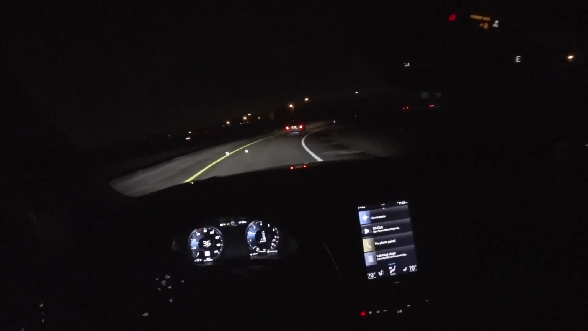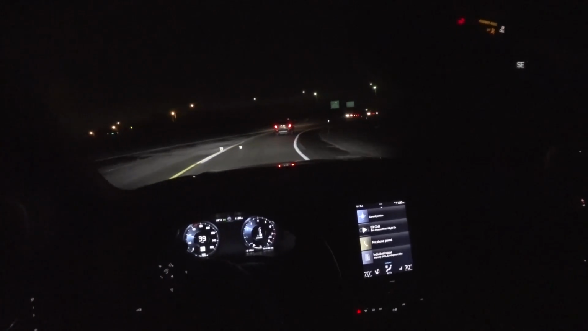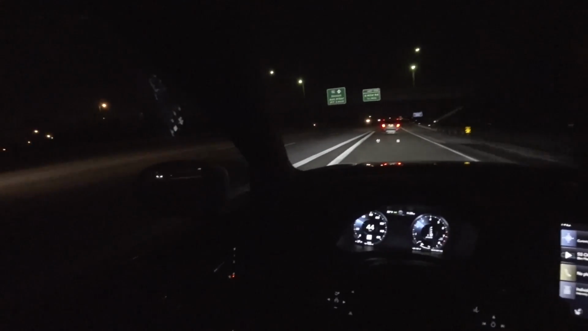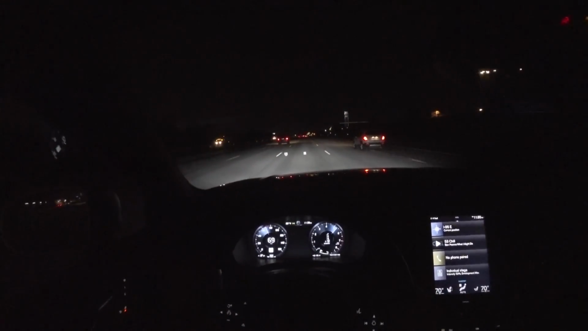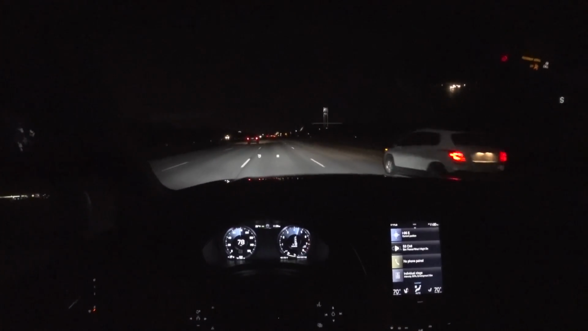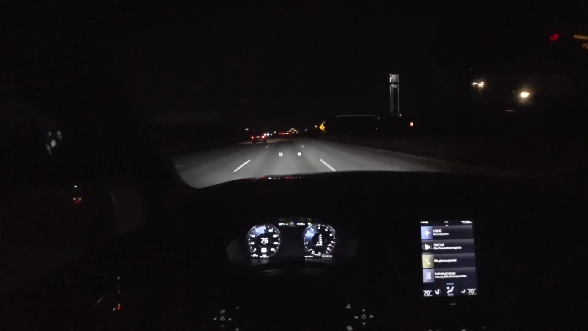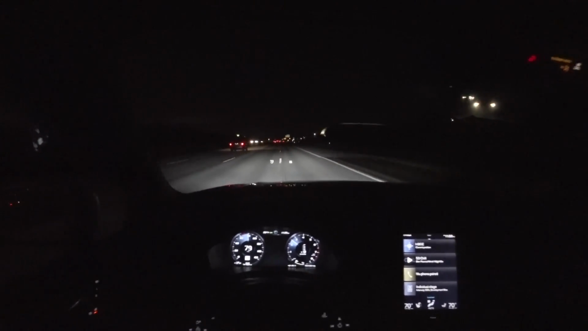Handling is neutral. It's almost chuckable. I remember when I drove the T8 with 400 horsepower, I was just blown away by how good of a chassis this has. You can really feel it move around underneath you. It's a riot. It's super fun.